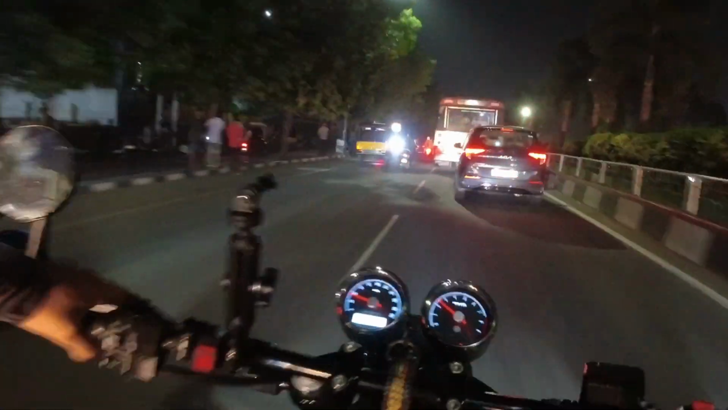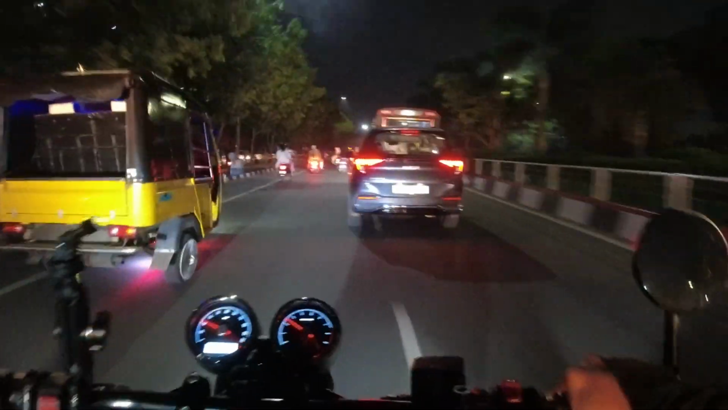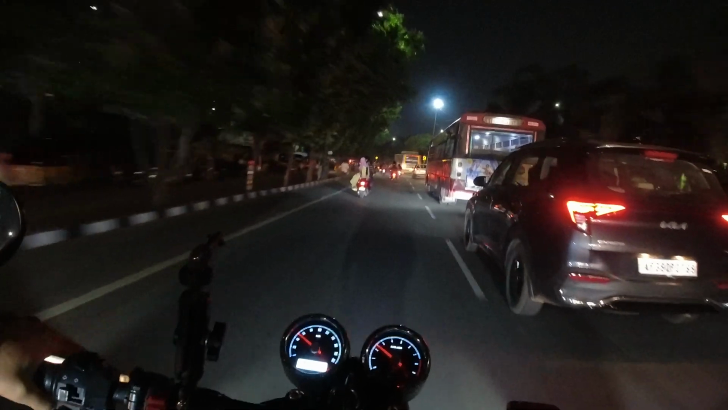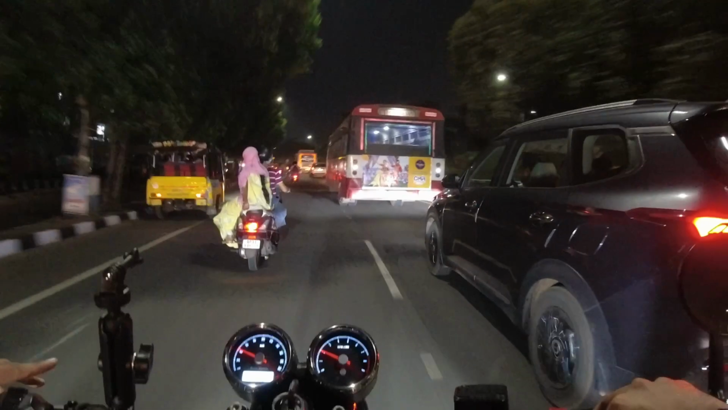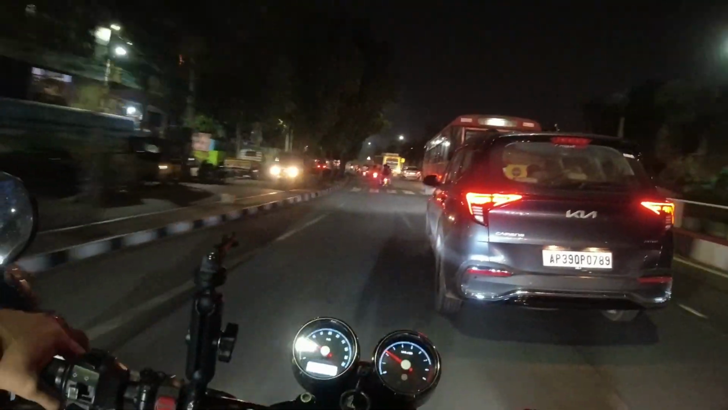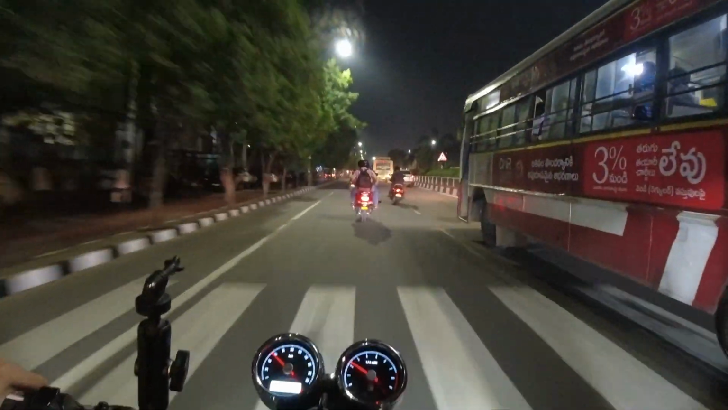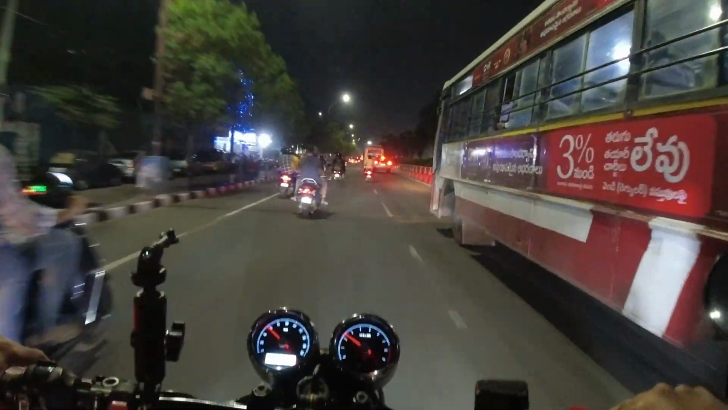Guys, the winter has started. It's a pretty good weather to drive in the evenings and the nights. We'll try doing many night rides if someone accompanies me, because alone night rides are not so good. So let's see, we'll drop a few texts in a few groups and see how it goes. The offer still stands, guys. As I told you before, you can just DM me on Instagram saying that you wanna ride.